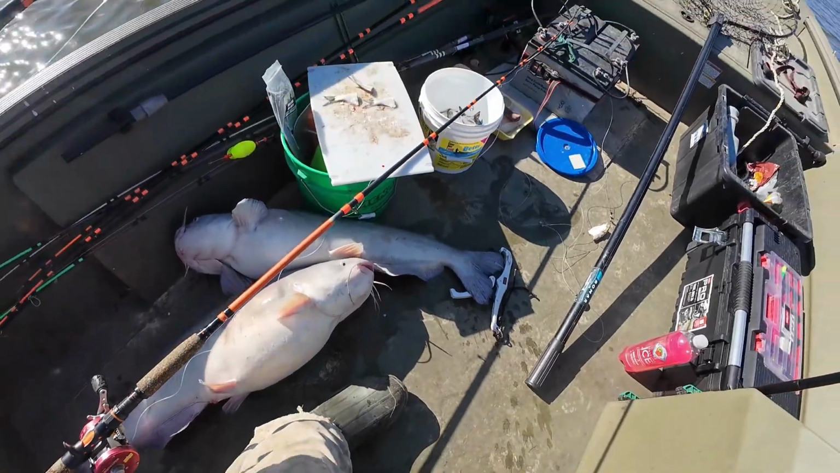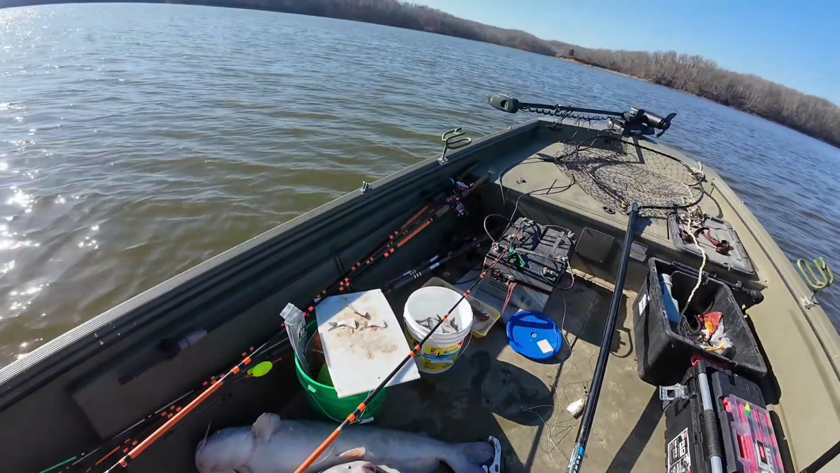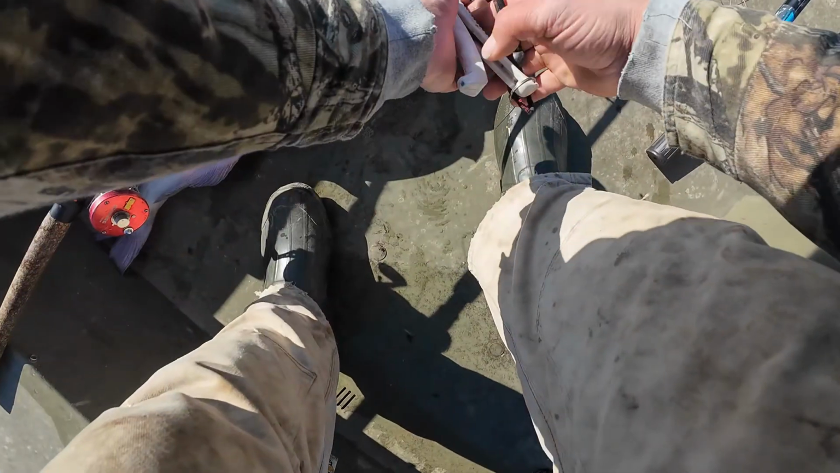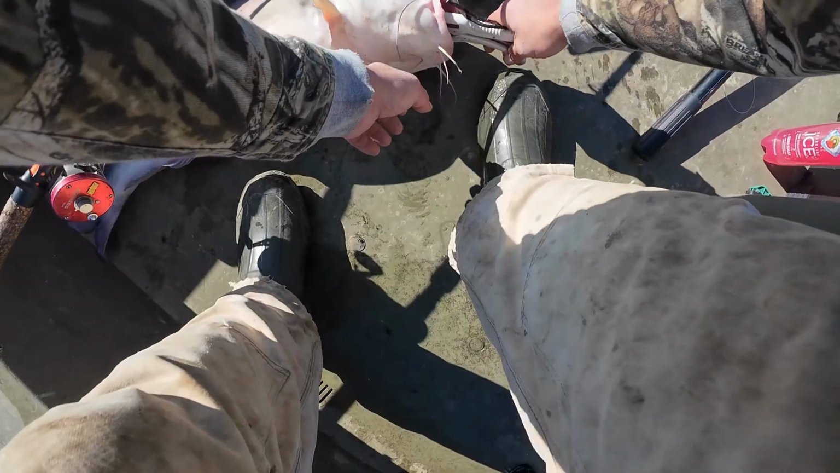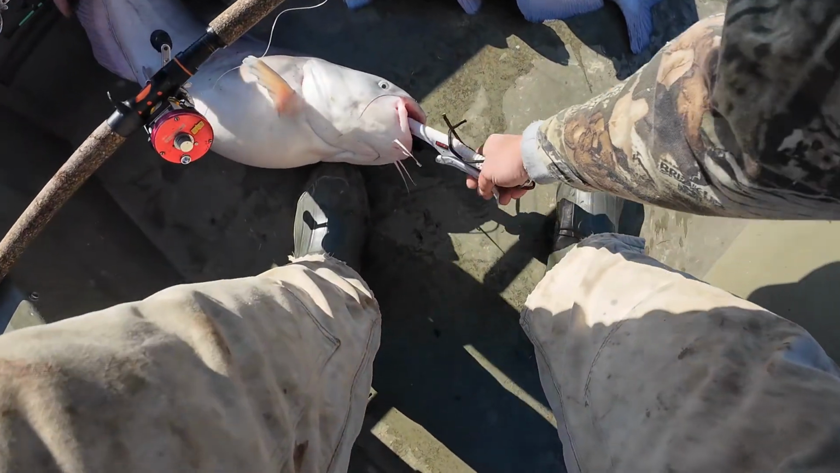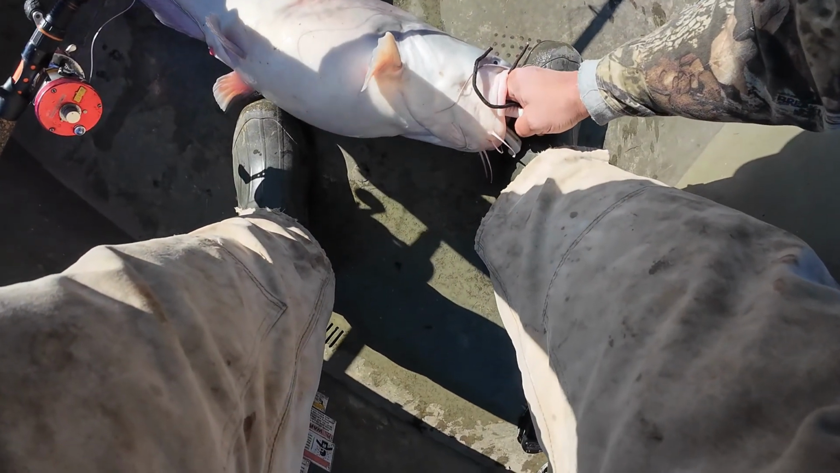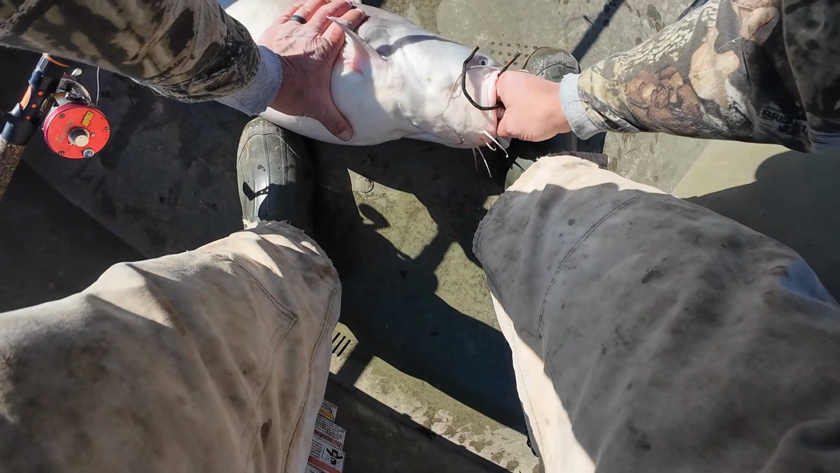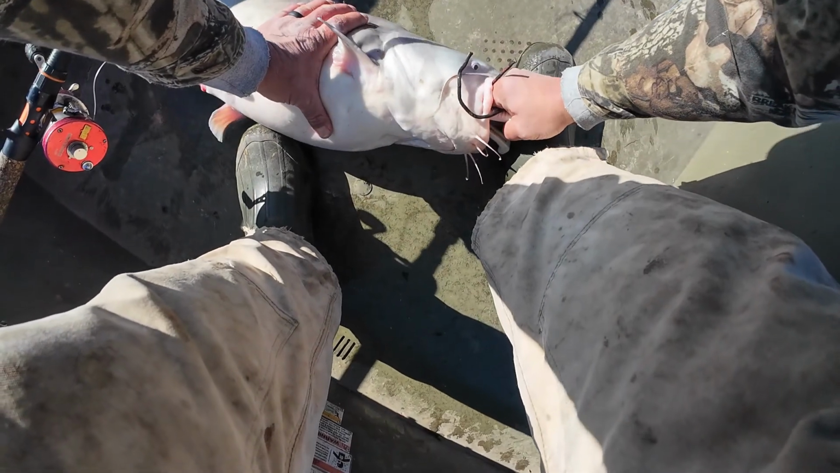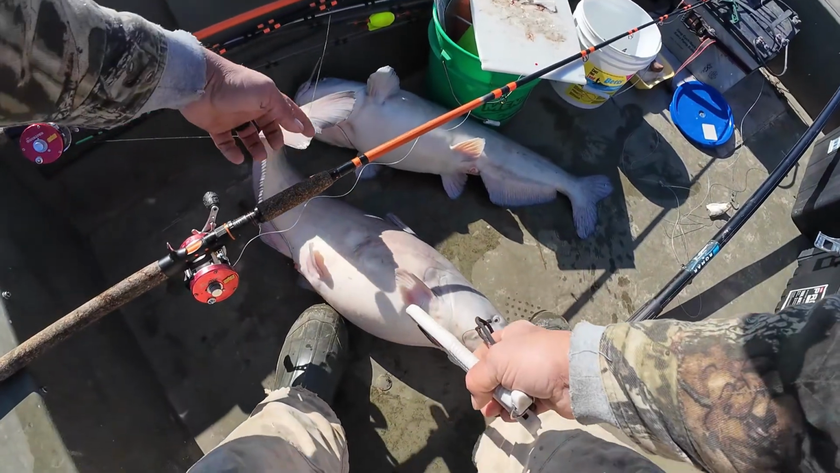This up out of the fish. See if I can get this one to burp. Okay. I don't think it's air in him, I think it's food.